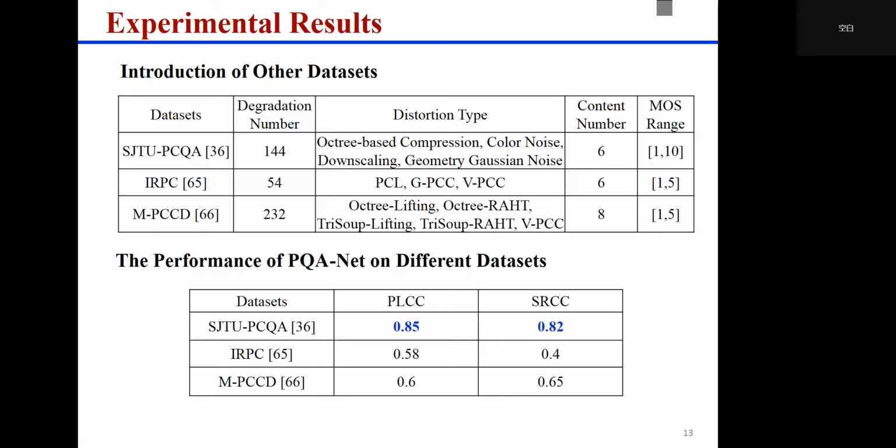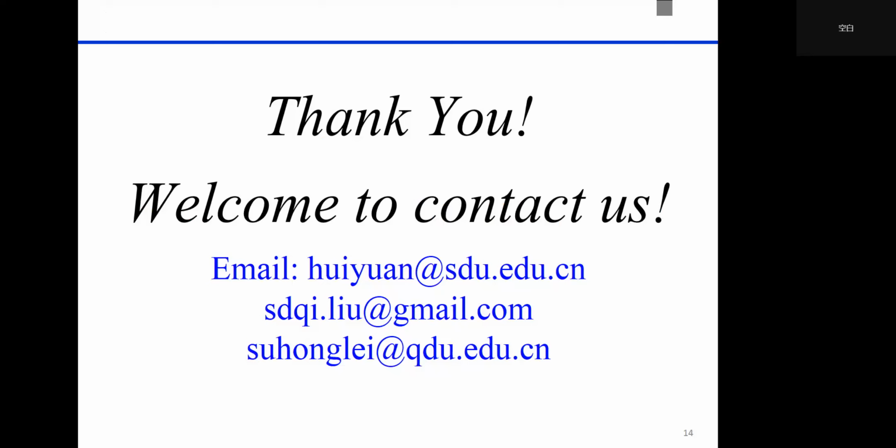This is because the amount of training data of the RRPC dataset is very small, which greatly limits the performance of the proposed PQA-Net. The performance of the PQA-Net is the best on the SJTU-PCQA dataset, because the difference between the distortion types on the SJTU-PCQA dataset is wide.